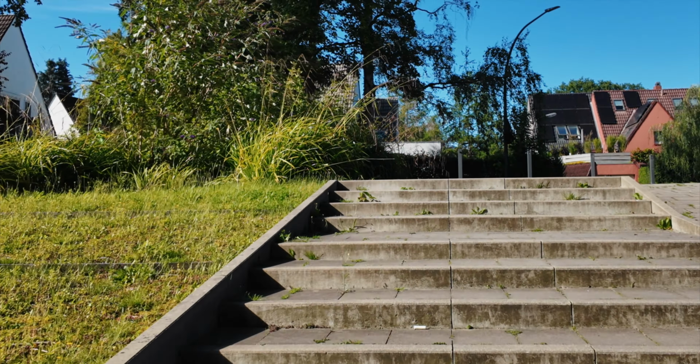So today we are going to try something that I've never done before: infrared photography. The sun is shining, which is the perfect weather for this.